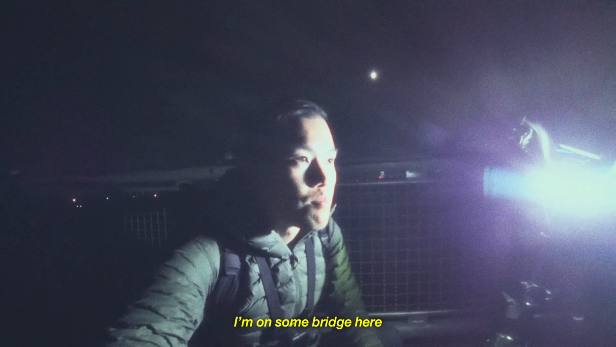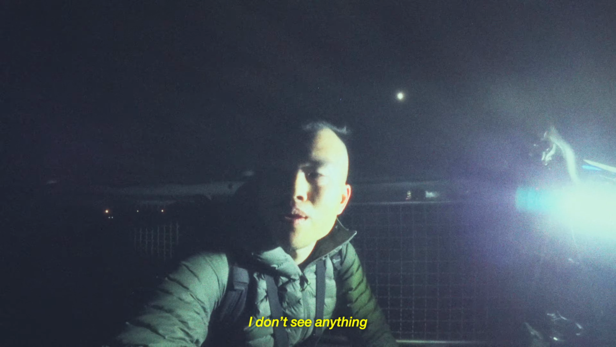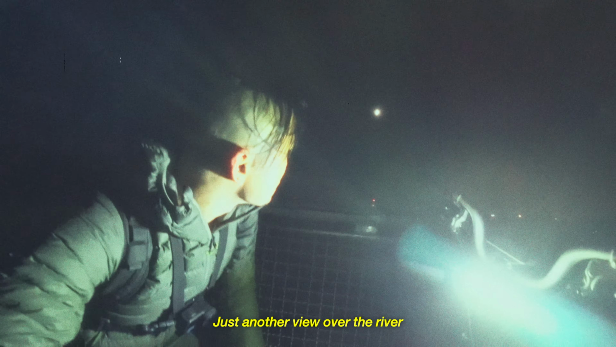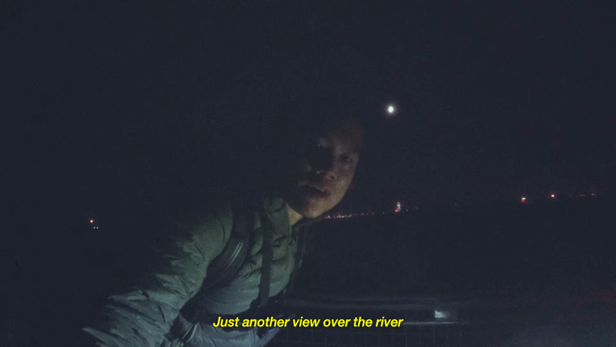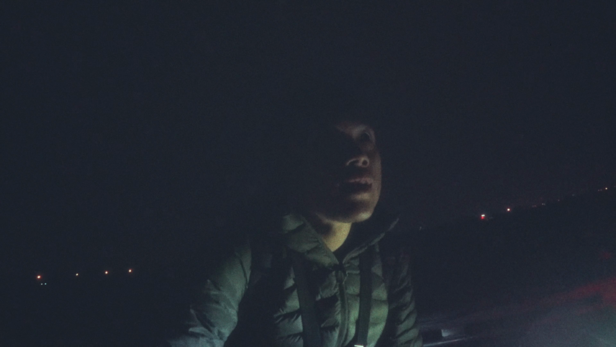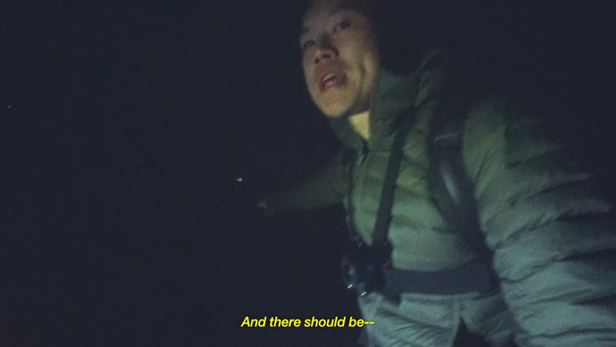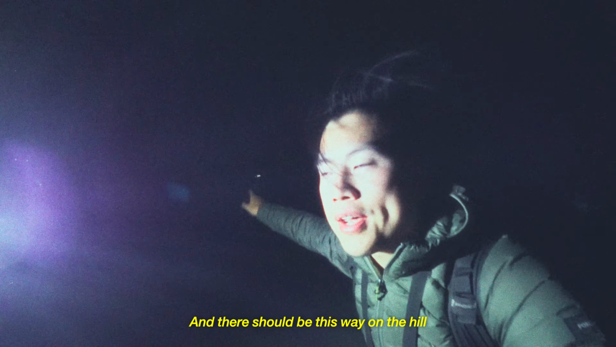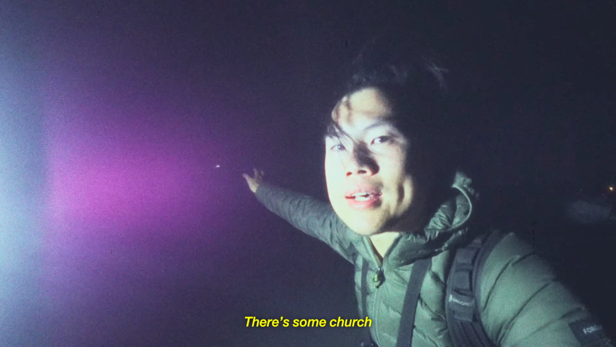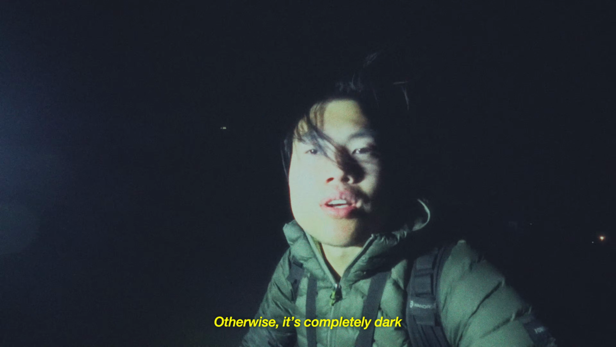I'm on some bridge here. There should be a viewpoint, but it's completely dark, so I don't see anything. Just another view over the river, and that's it. Oh yeah, and there should be this way on the hill. There's some church. Otherwise, it's completely dark.